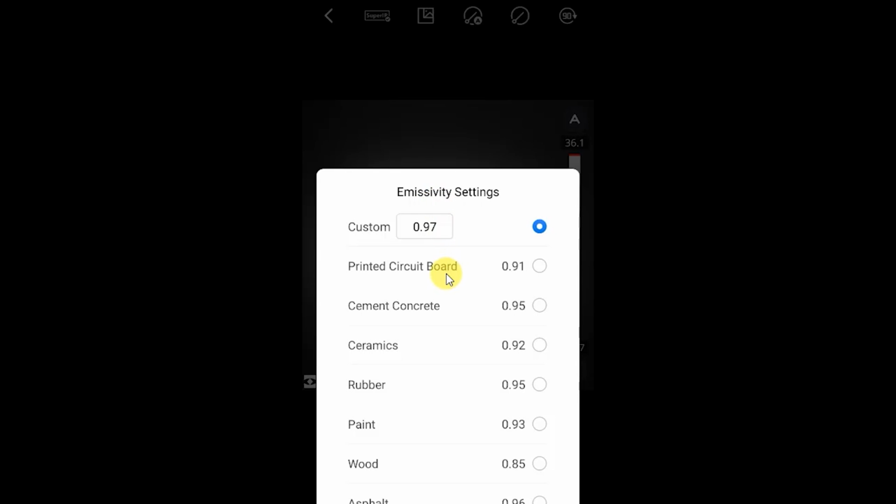So depending on what type of surface you're looking at, you do need to slightly adjust the conversion between emissivity and temperature. At the moment we've got the standard custom value that it comes with of 0.97, but you can see here that different materials have a reasonable range of these values. So these are some ready-made settings that you might want to use.